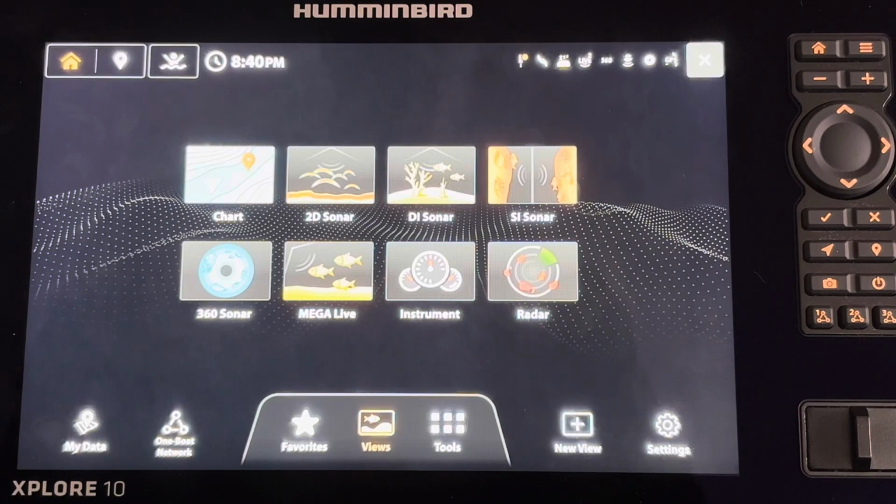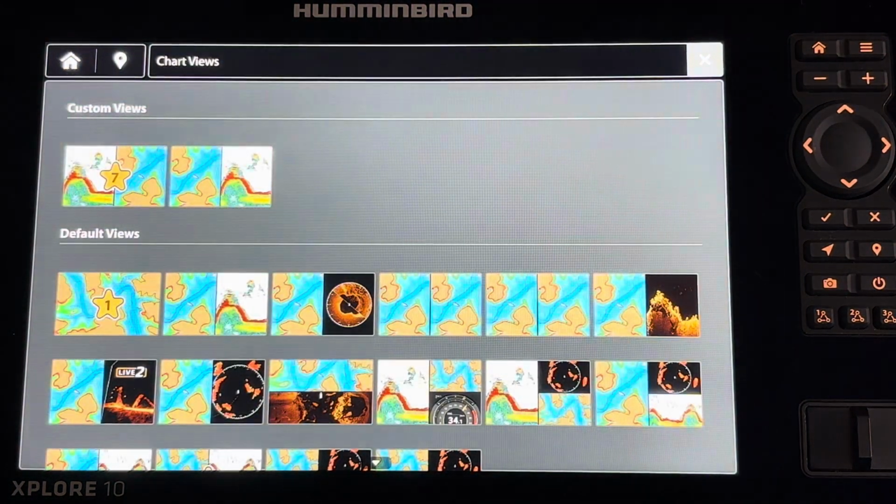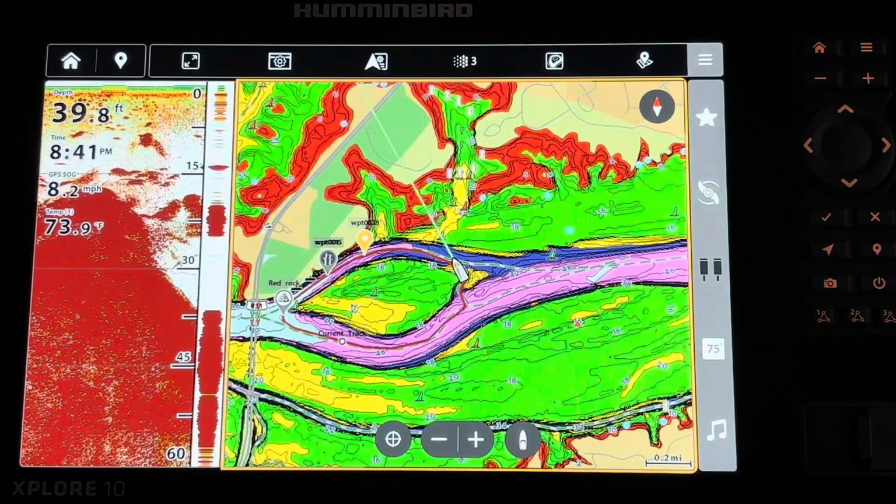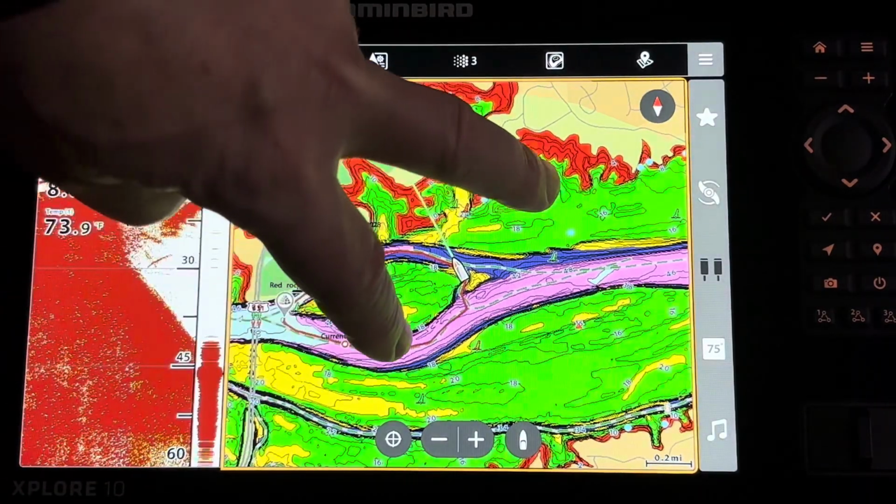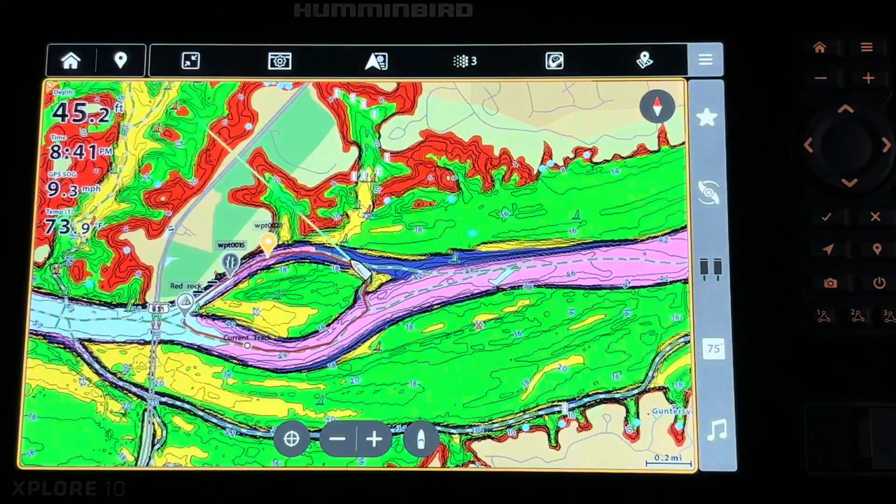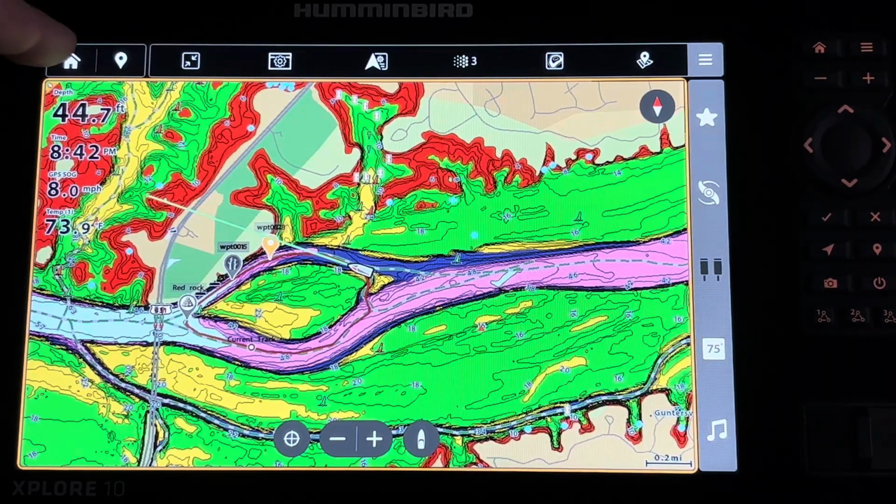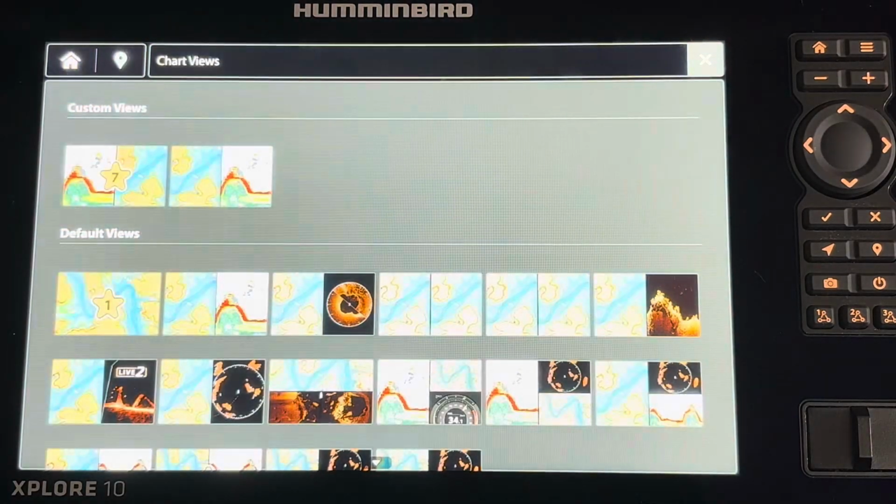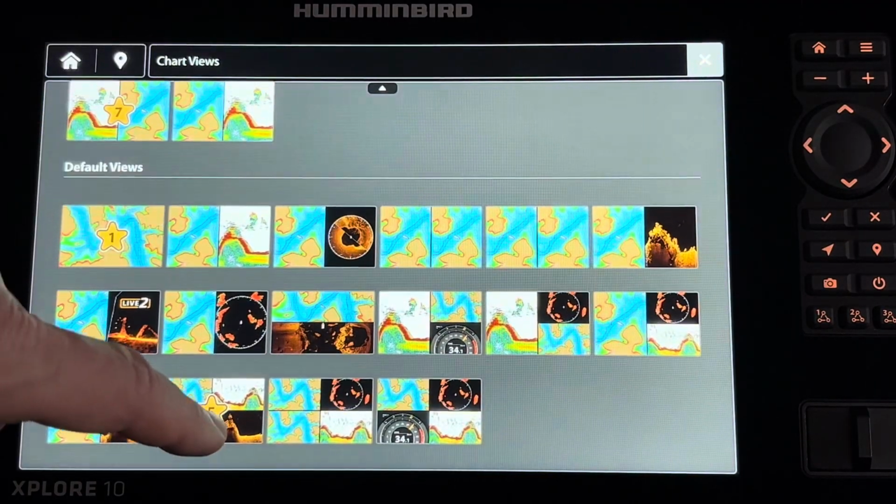The cross-touch interface on the Humminbird XPLORE allows you to navigate screens very quickly. If I press on the chart button, I'm going to just go to this one here, for example. And if I want to make that bigger, it is very quick and easy. If I want to go back in and change to, let's say, the 4-pane option, and I look at that, it's right there.